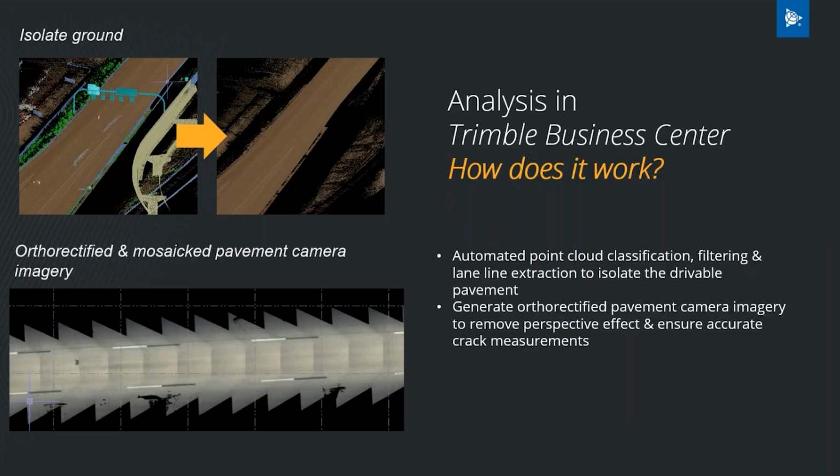ortholane. So the pavement camera collects the imagery of the pavement, and that's what we use for crack detection. But the pavement camera has a perspective effect. So it does not look at the pavement at a 90-degree angle, meaning that if you try to calculate or measure the crack width or crack length based on this type of imagery, it won't be accurate at all. So what we actually do, we apply orthorectification to pavement imagery, and we mosaic this imagery, and this orthorectification process ensures the accurate crack measurement.